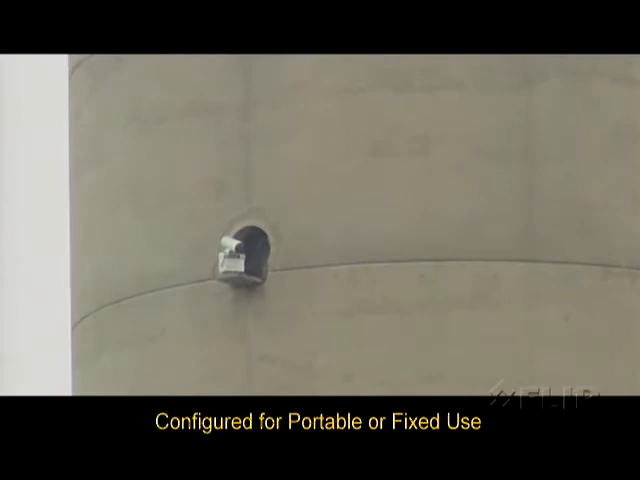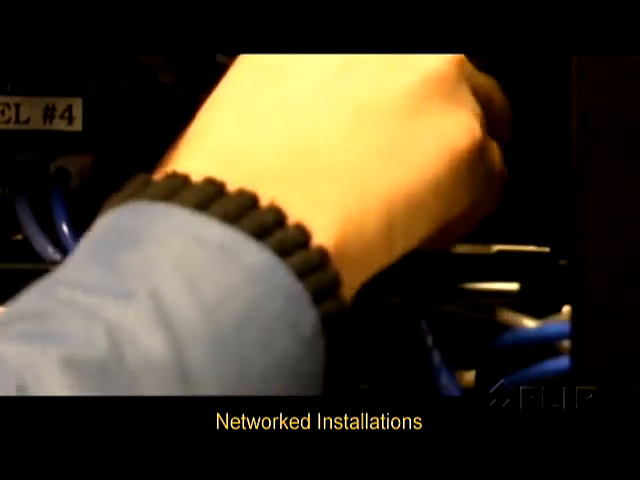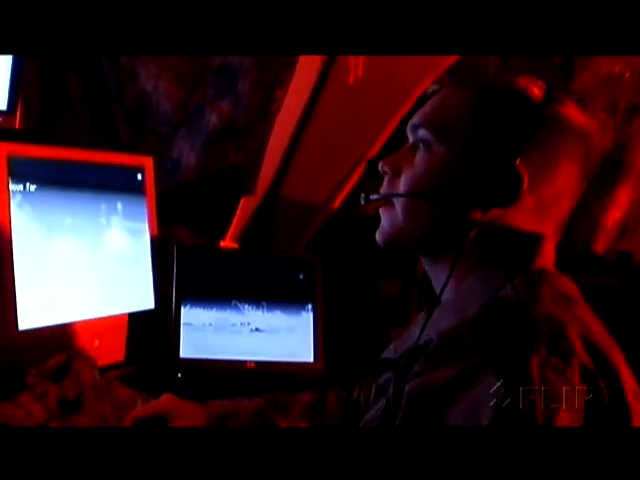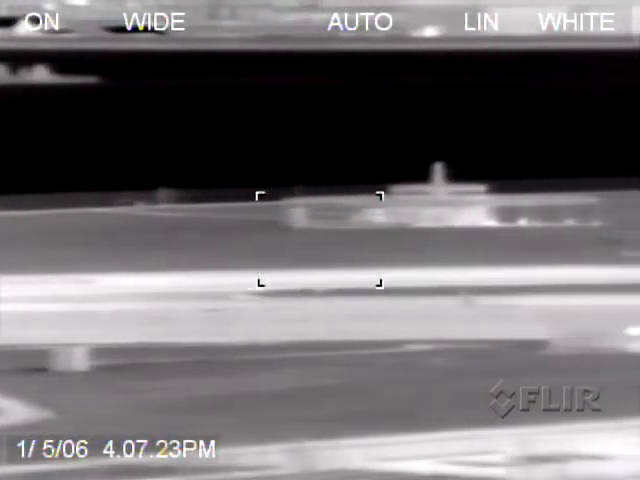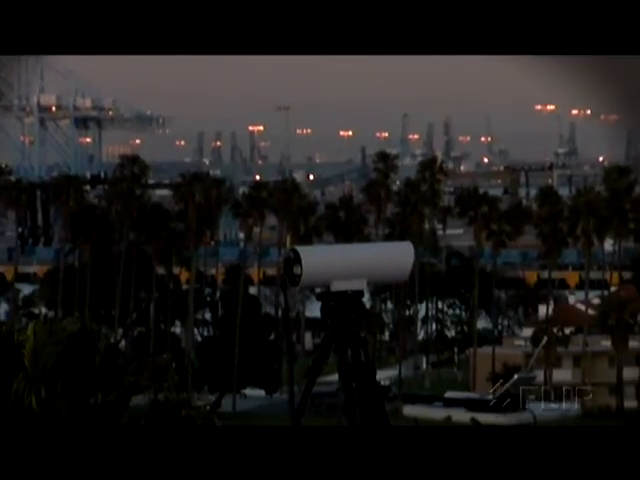The Ranger can be configured for portable or fixed use, networked installations, and with a variety of interface and power supply options. The powerful Ranger 3 delivers crisp imagery at multi-kilometer ranges and is optimized for mobile systems or field installations.